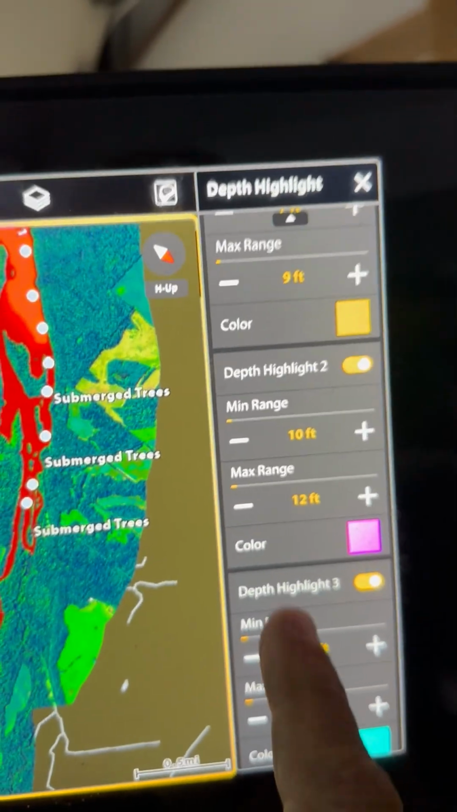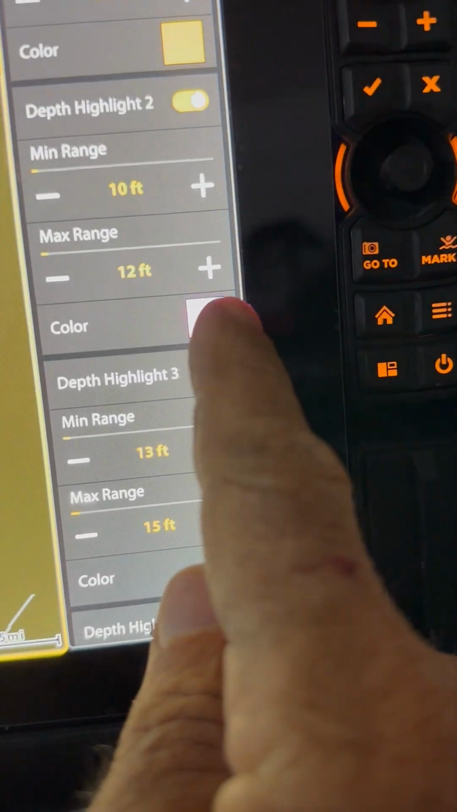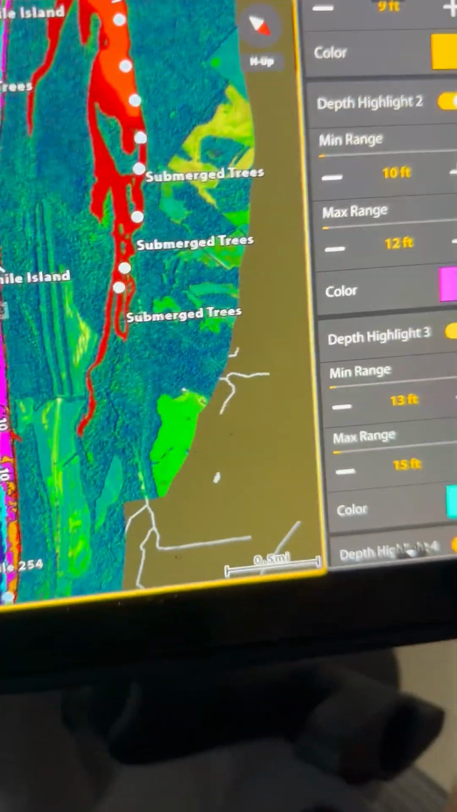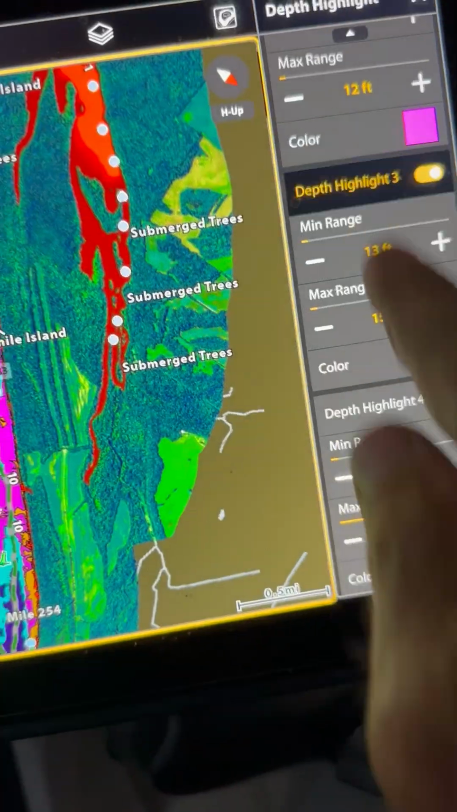And I will change. See this color here, it's not showing up for some reason, but this is magenta. It's actually magenta. I don't know, it's not showing up over here, but it is there. You can sort of see it, but it's magenta. And blue is 13 to 15, and so forth and so on.